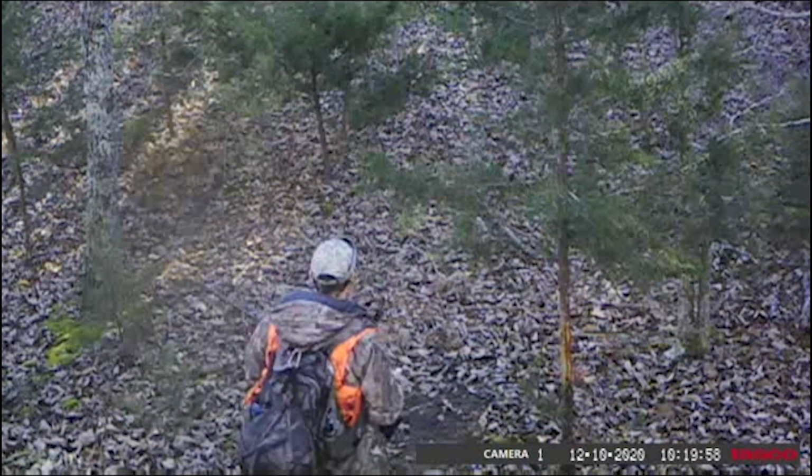So the wide deer I was telling y'all about, he was there the 24th and shows up on, I think, the 3rd of December, and he has half a rack. It's broken off right there, and he looks to be in okay physical condition. But out of all the time this camera's been out here, this is the only hunter that came.